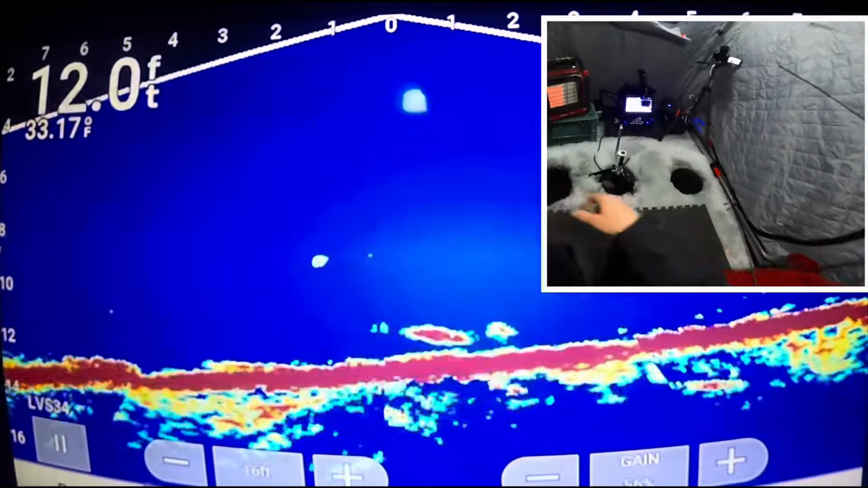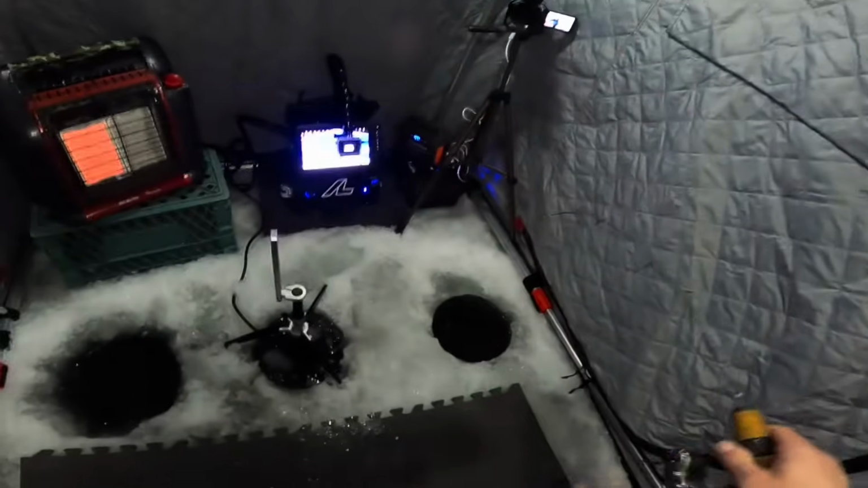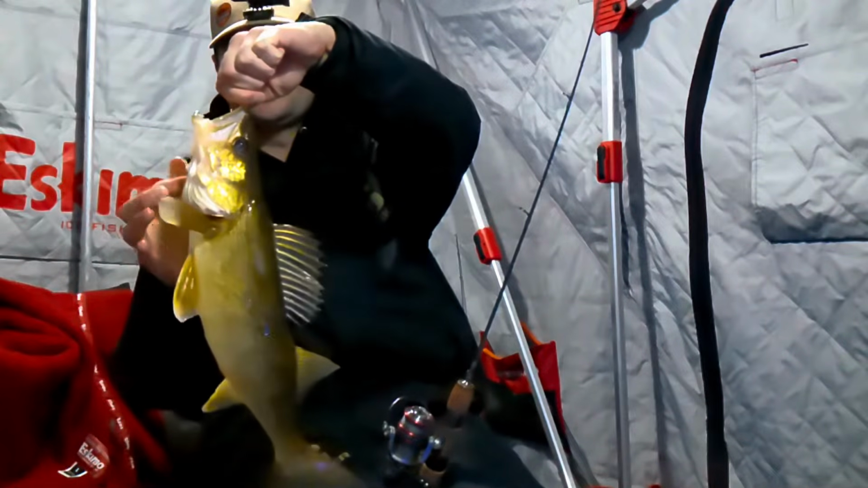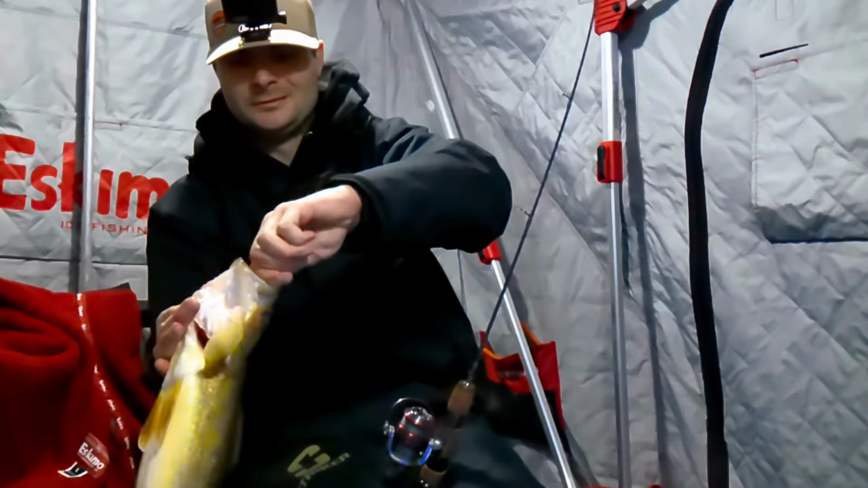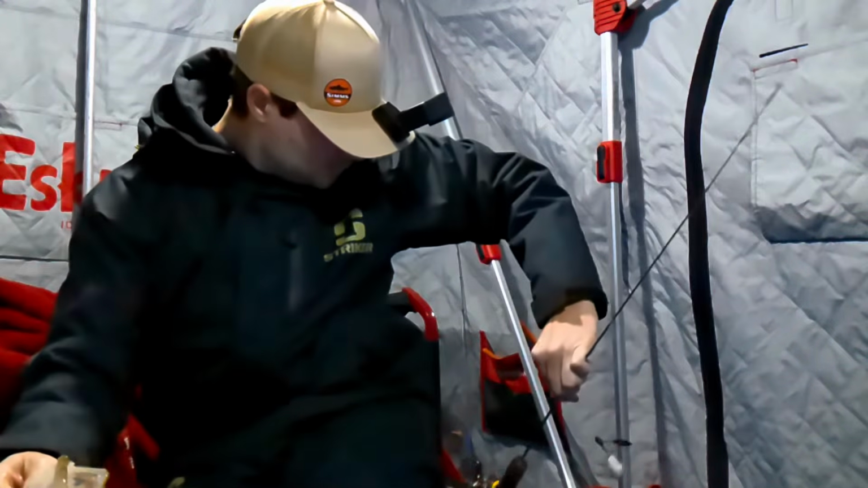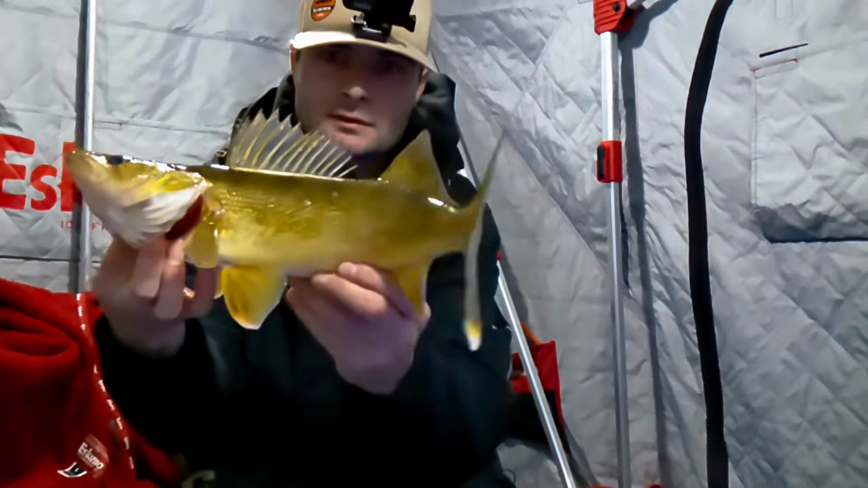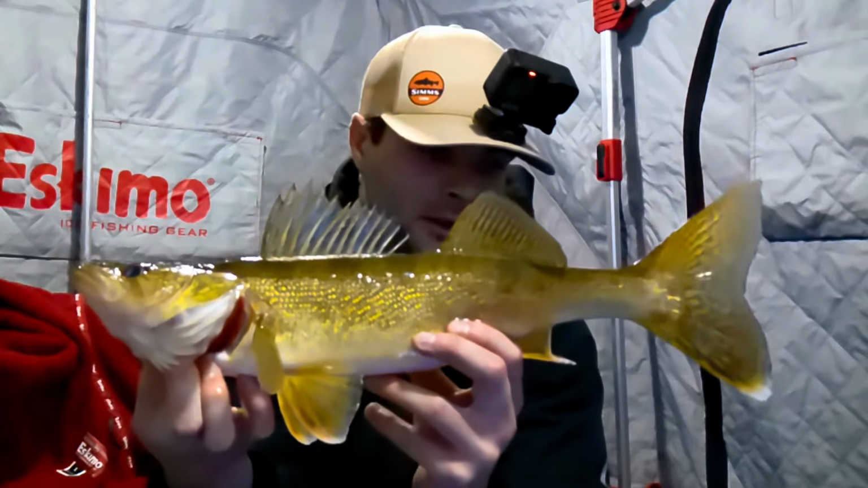Oh, ice is cracking. Oh, he's coming from a dead stick. I got him. Got him on the dead stick. I think my... Whoa! Biggest of the day. Hit me twice on the rattling roach, the jigging spoon. And then he came down to my dead stick, jigging a minnow. But yeah, that was crazy. He wanted to eat so bad. Biggest of the day, which is kind of sad because it's like a 20-inch walleye. But yeah, that was some cool live scope footage.